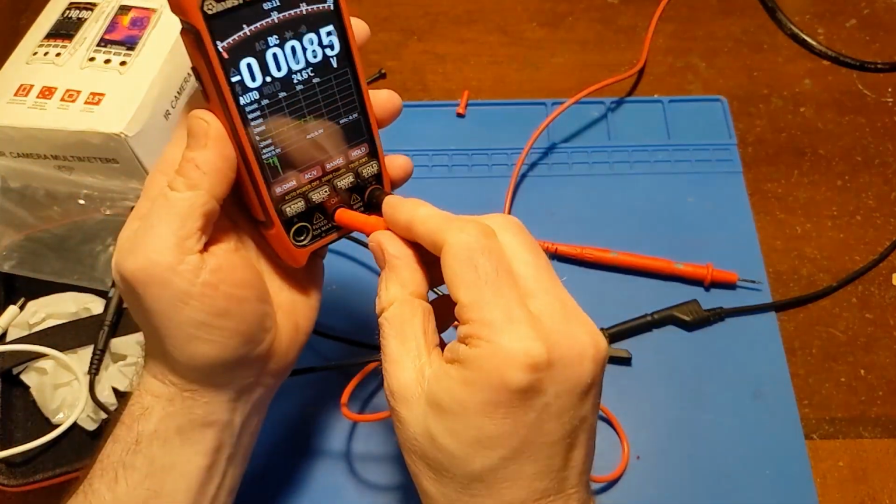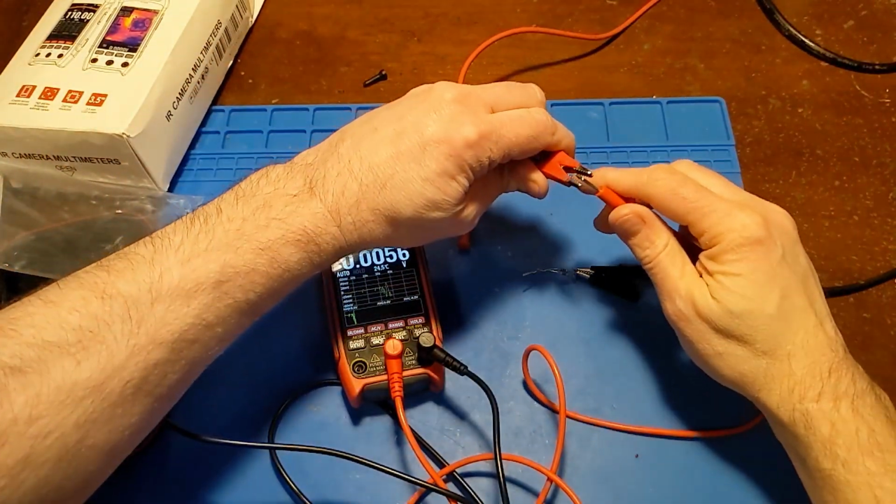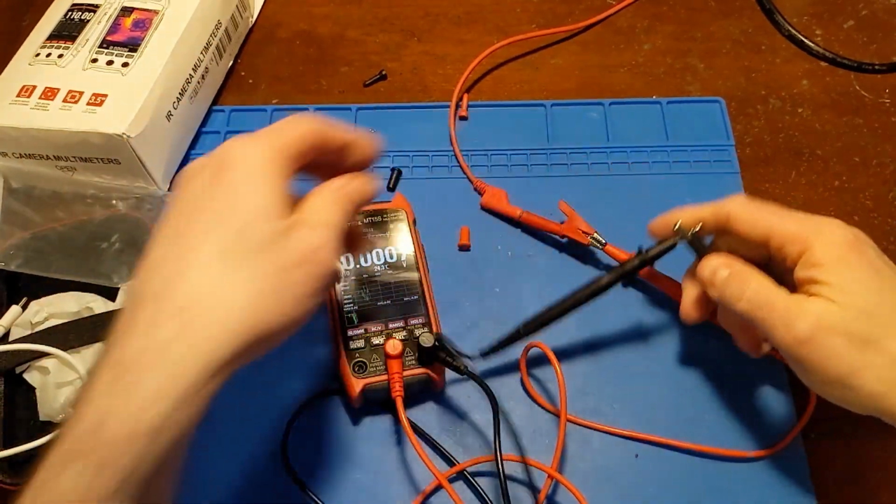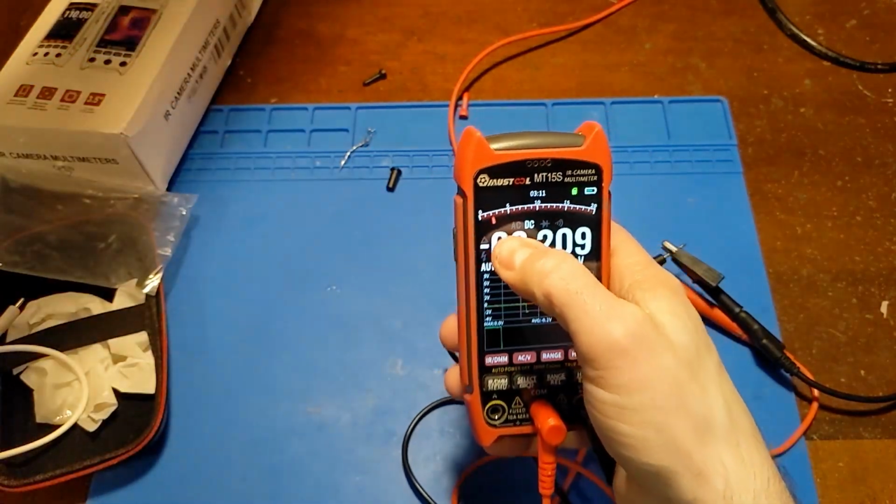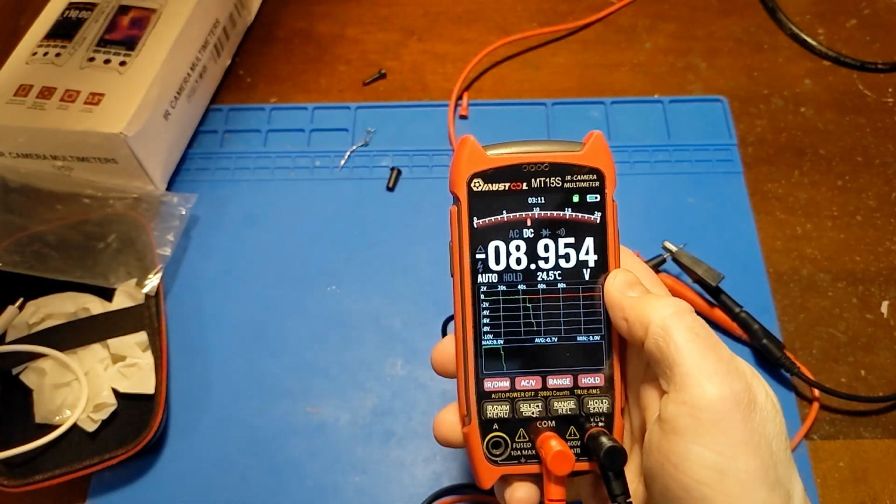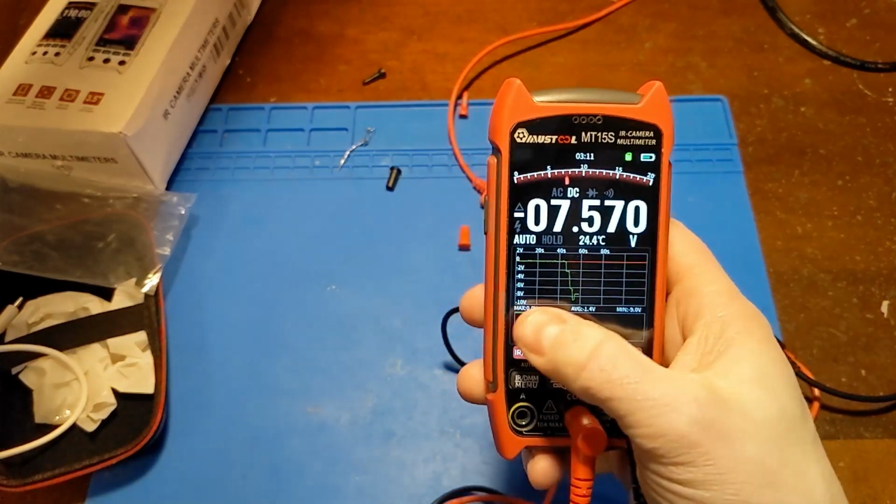It has a simulated needle at the top here. Tell you what, we'll just do this, and give it some power. So we'll turn on the power supply. At the top, there's your simulated needle movement. You've got your traditional digits, and at the bottom, it graphs out what it's doing.